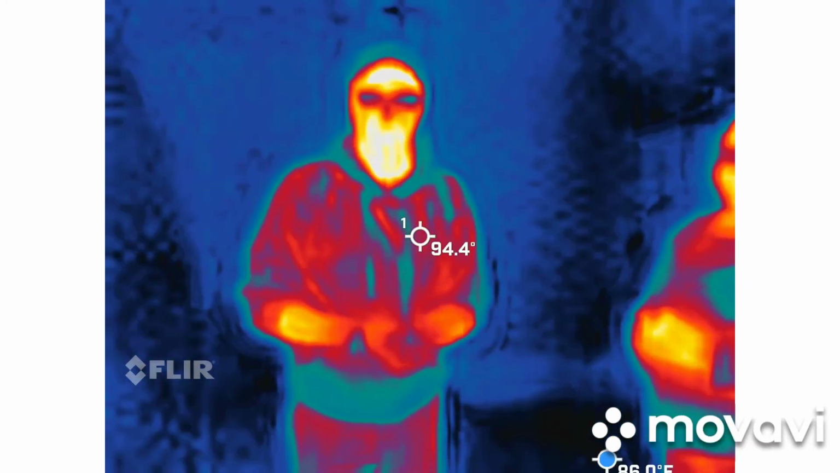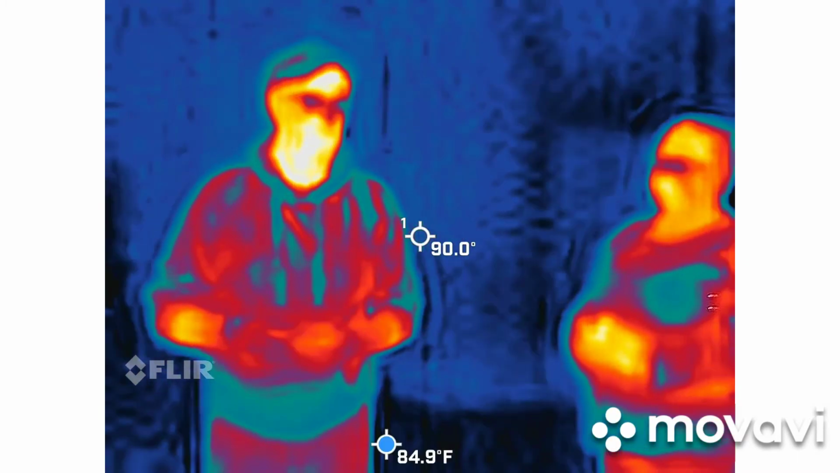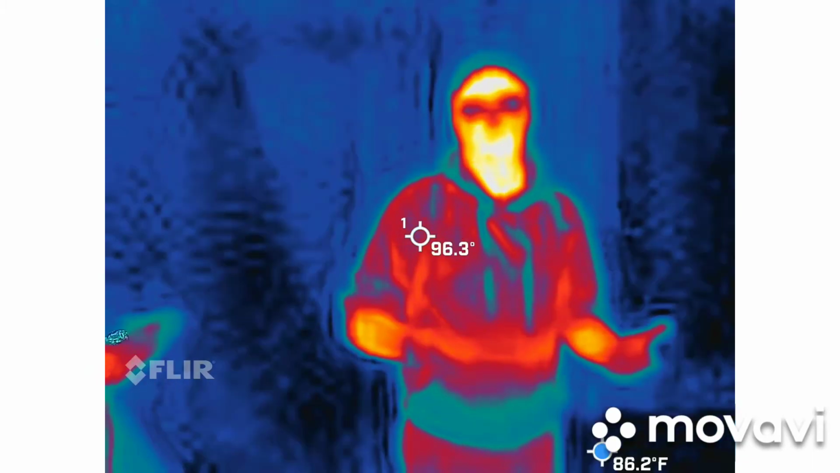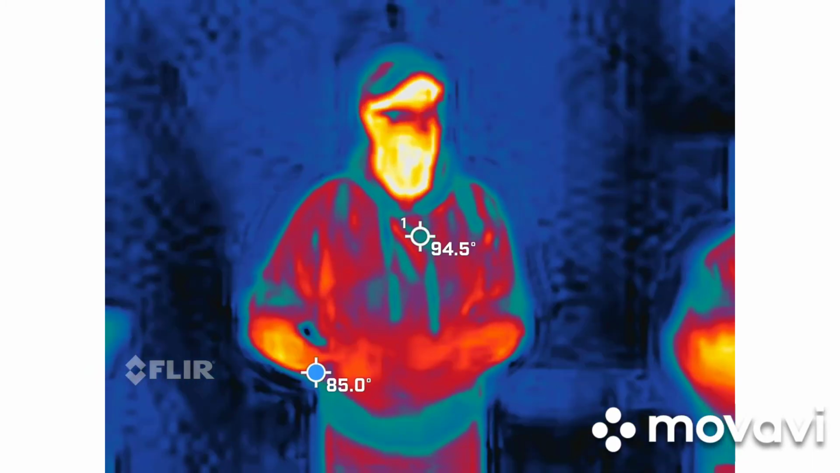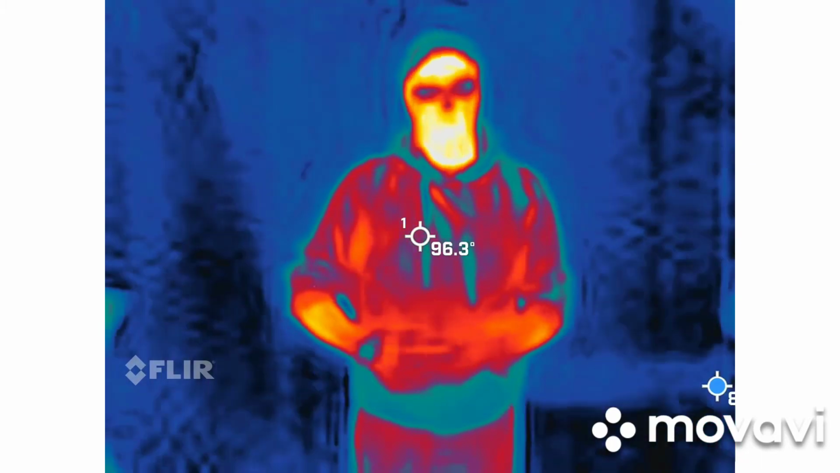Just be cautious of cars and vehicles when we're in spaces like this. We don't go in between cars. Just imagine if your car was in here and some dude came up with a crazy thermal imaging camera. If I was a car thief, that would be the first tool I would have, by the way, because I'd know how long every car's been there by its heat signature. And I've been watching thermal imaging videos for three years now.